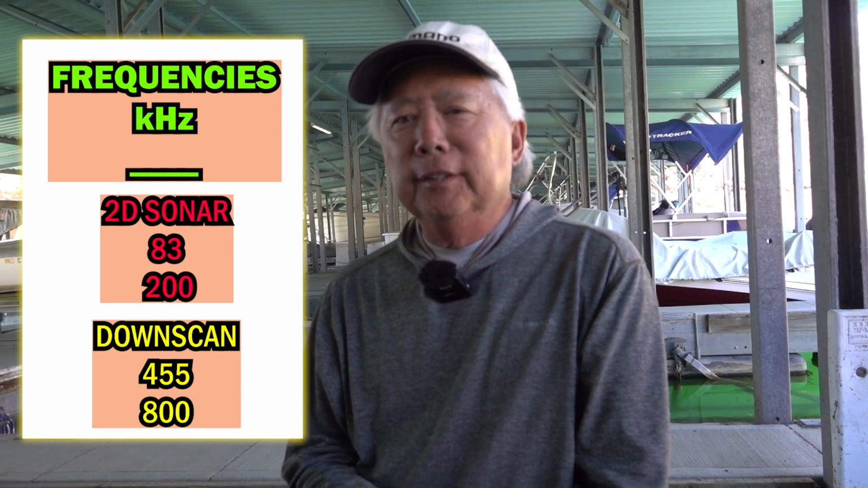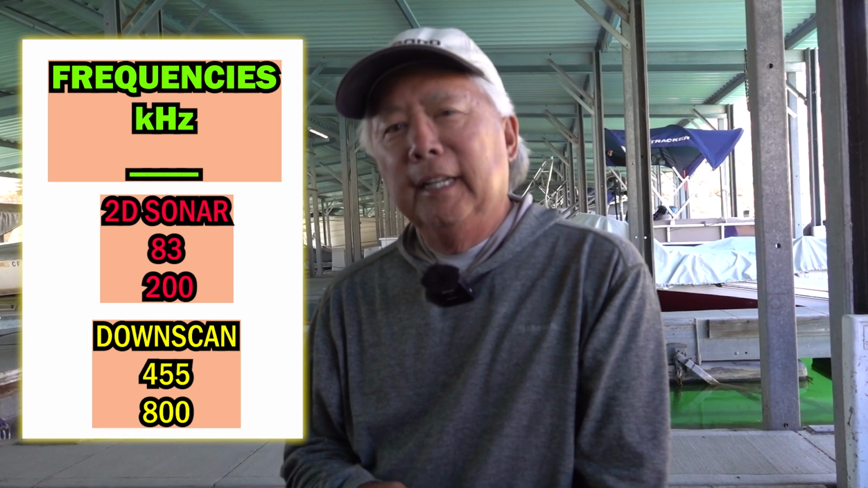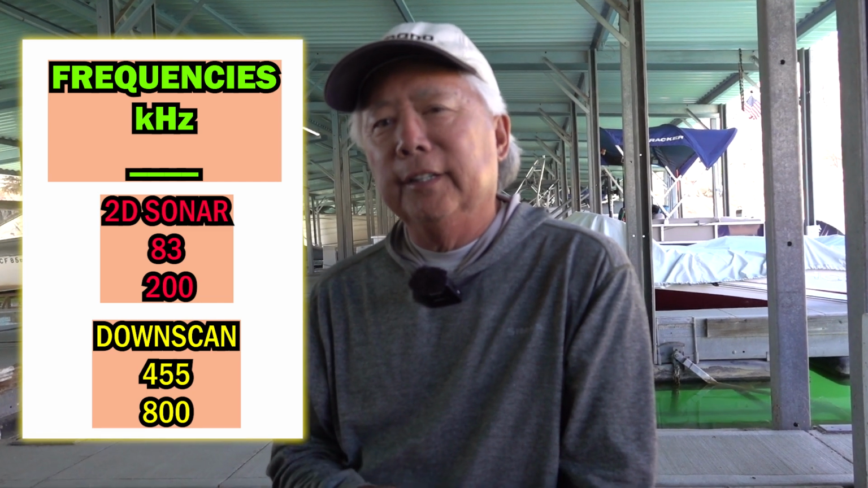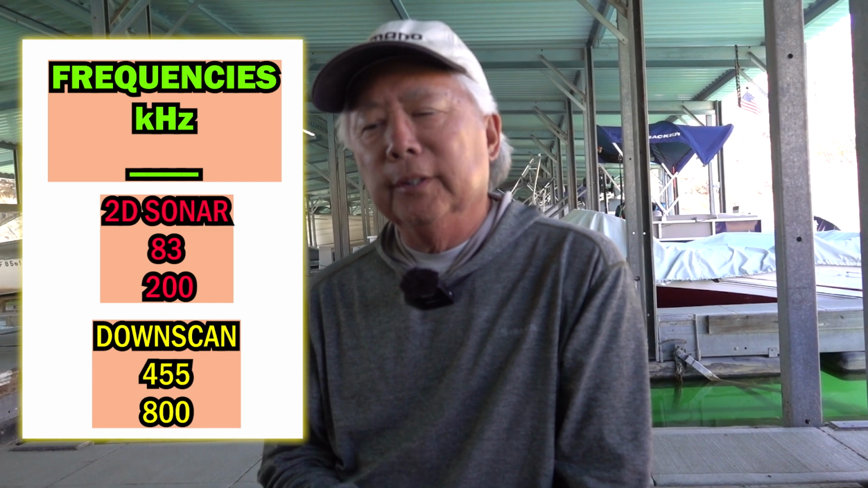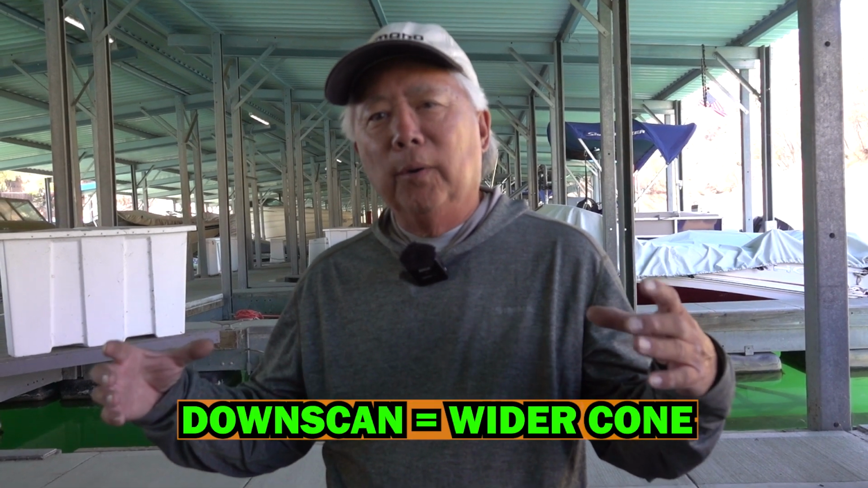You can't shoot the high frequency transducers through your hull. Fiberglass boats, you could shoot them through with 83-200, but with 455-800, it has to go on the outside. It will not shoot through. So one of the differences between 2D and Downscan is, if I was in 10 feet of water, my 2D cone angle is going to be about 3.5 to 4 feet. On Downscan, it's going to be around 19 feet, so it actually looks a lot wider.